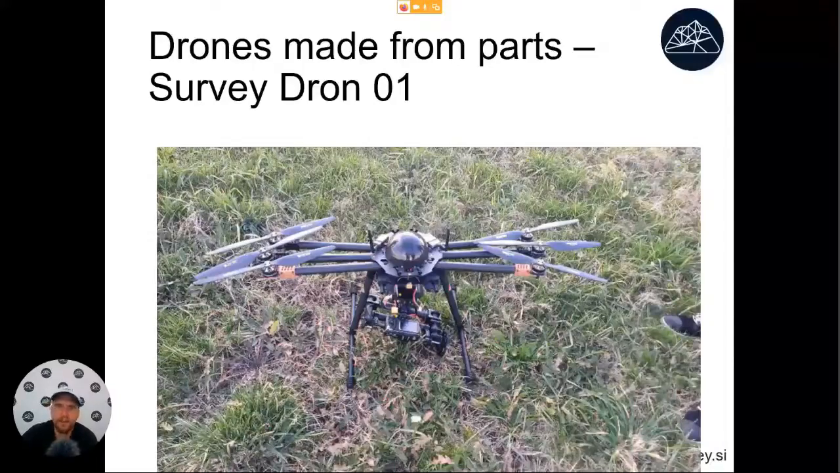I think we sold around 20 of these back in 2013, 2014, and I think around five of these are still flying. We started making these because at some time there were not enough drones available, so we made this one and sold it for around $8,000. But only the parts you need to put this together will cost you around $3,000 to $4,000.